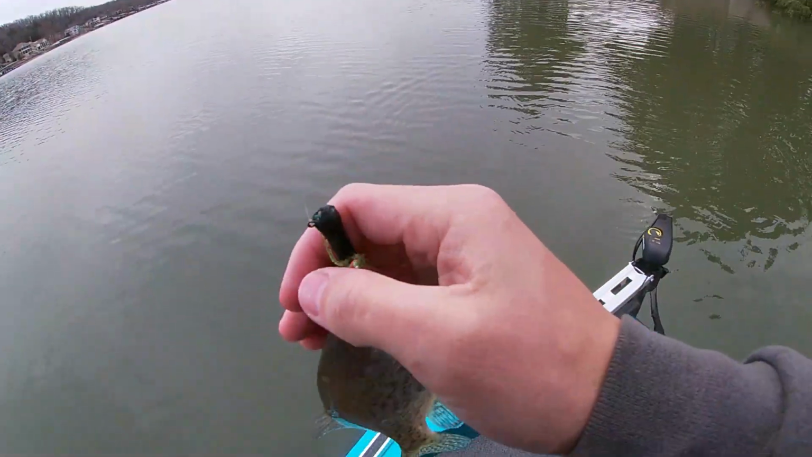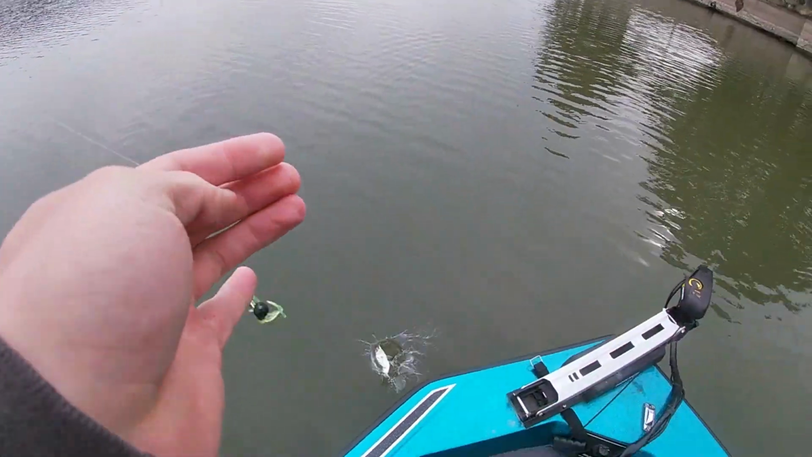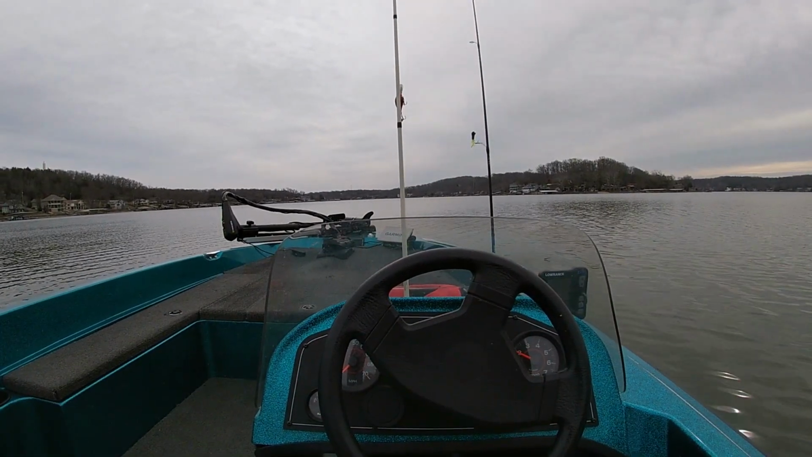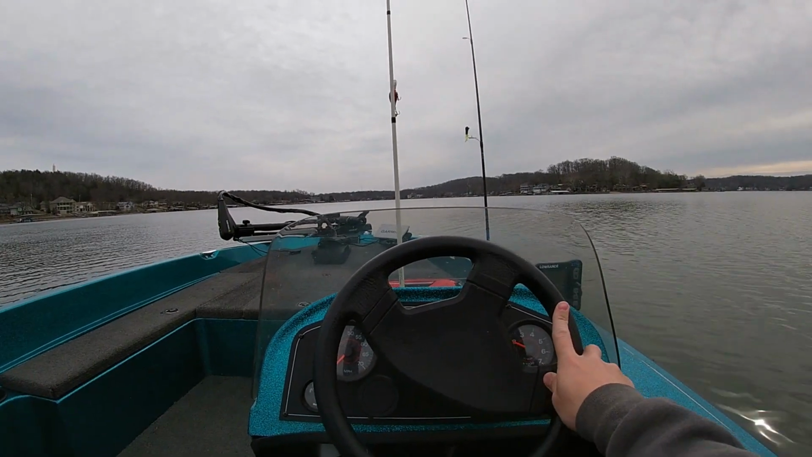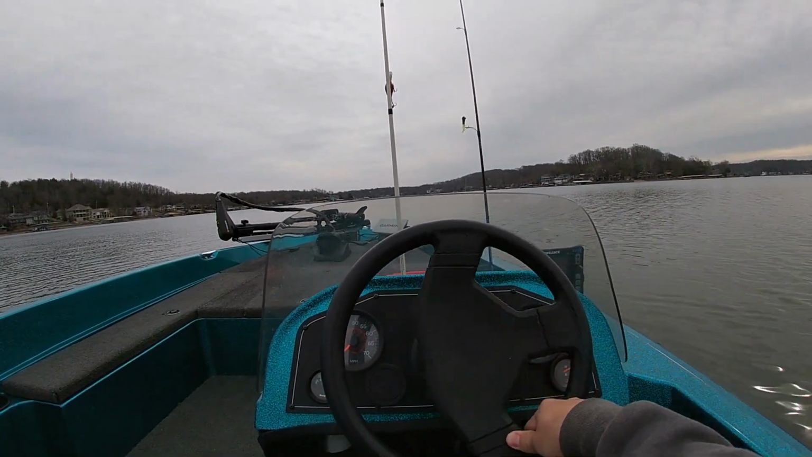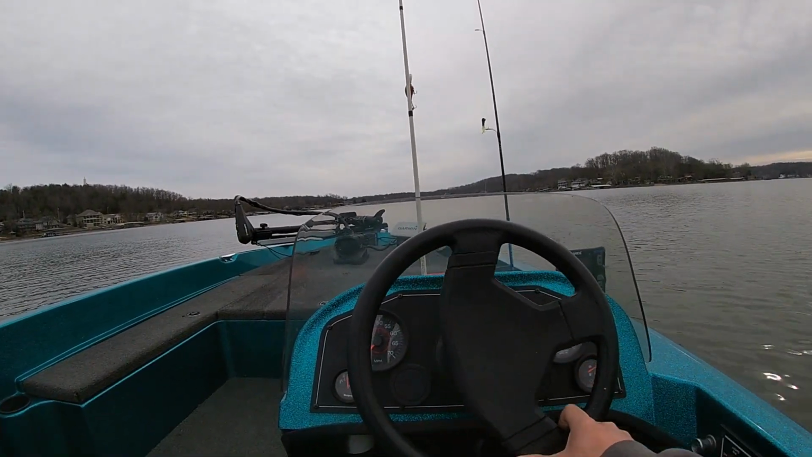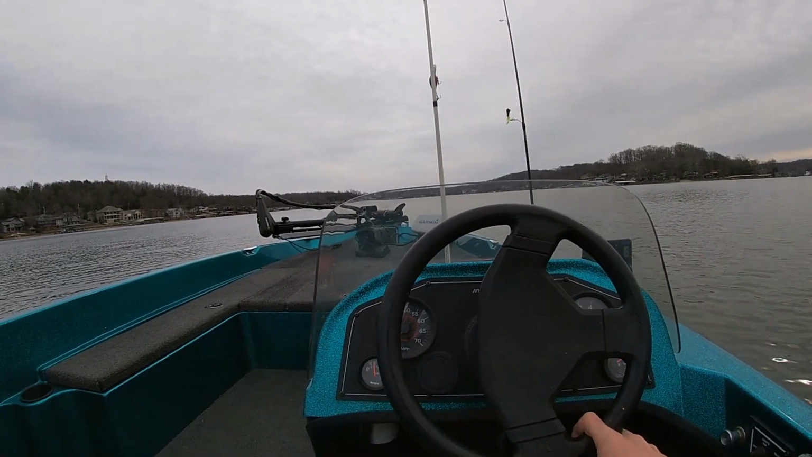Got another little guy here. Not very much for size. Gonna head on to another spot and try for some more bass. The crappie were not very big in that pile after the few nice ones I caught, and they've kind of slowed down, so we're gonna move on to see if we can find some better fish.